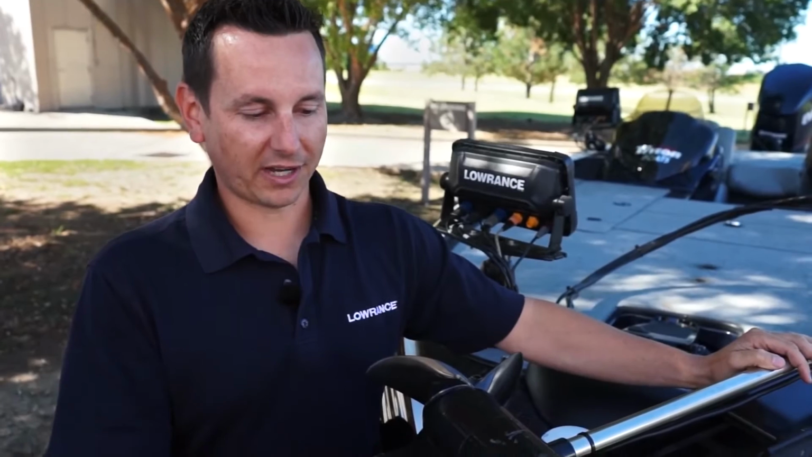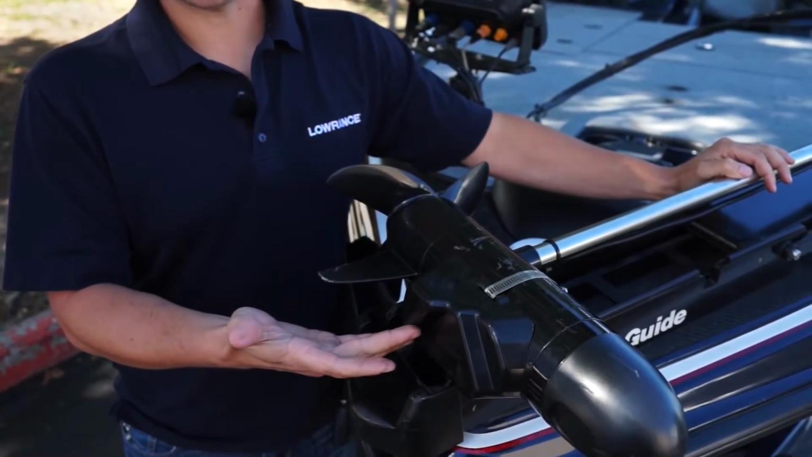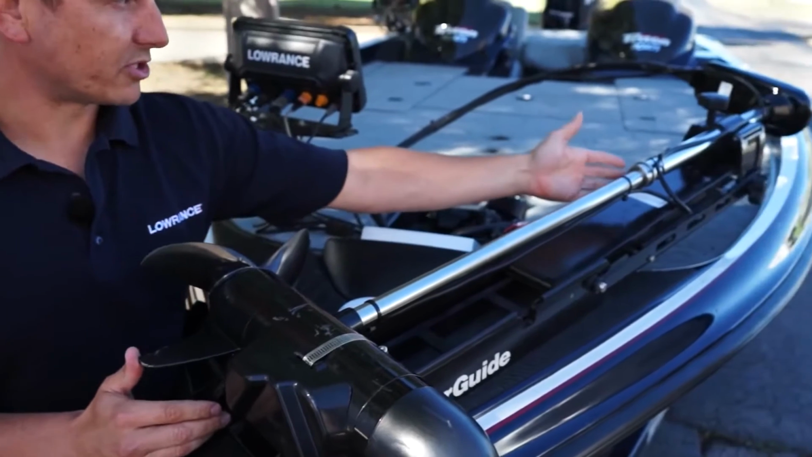SpotlightScan Sonar is easy to install. This rugged low-profile transducer housing has 3 different views: spotlight scan imaging, downscan imaging, and broadband sounder. It's secured with a stainless clamp and has a single cable that runs up the trolling motor shaft.